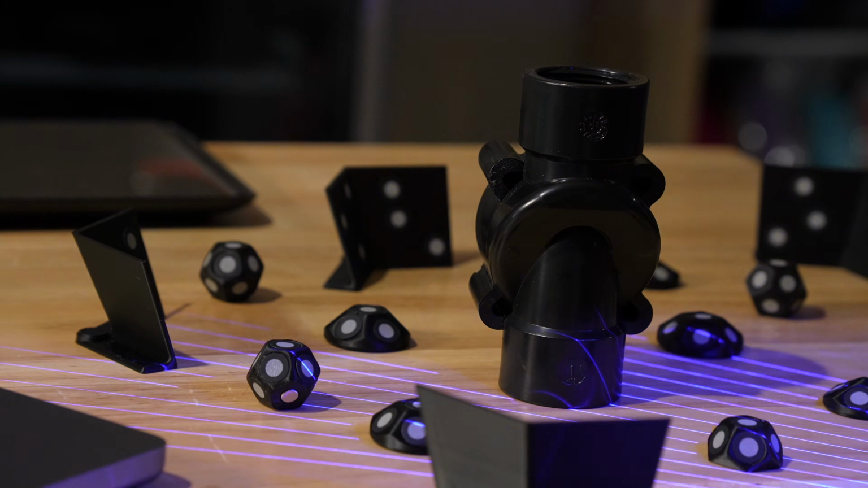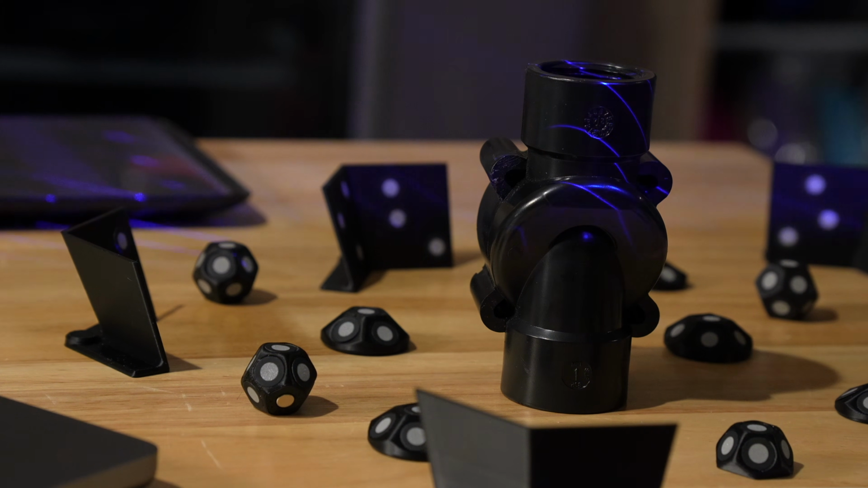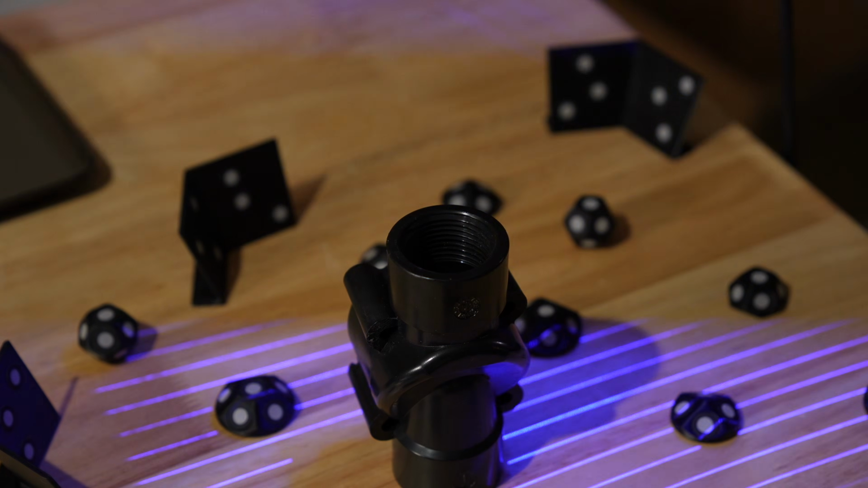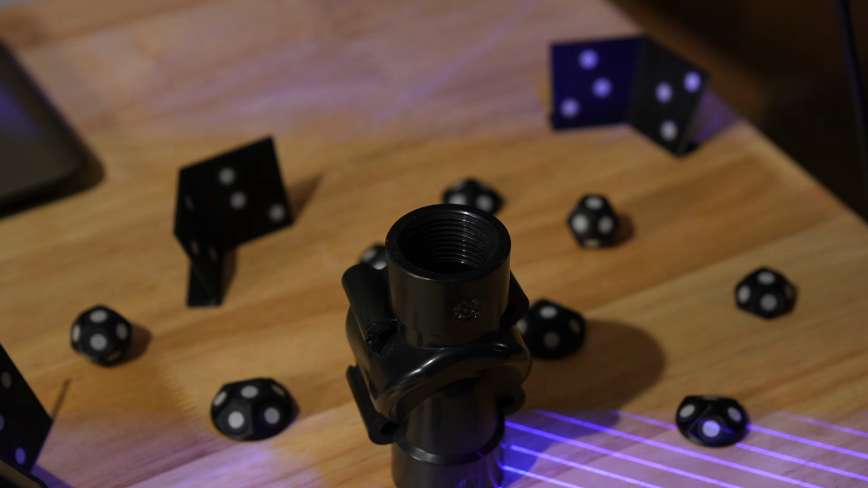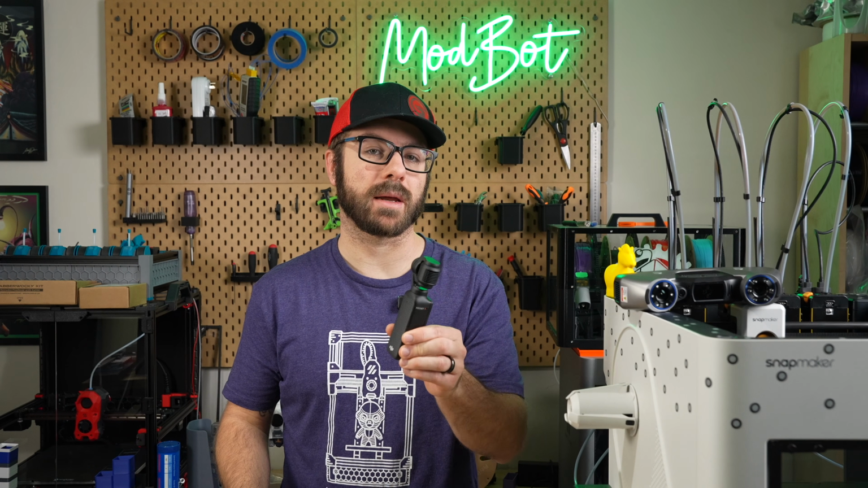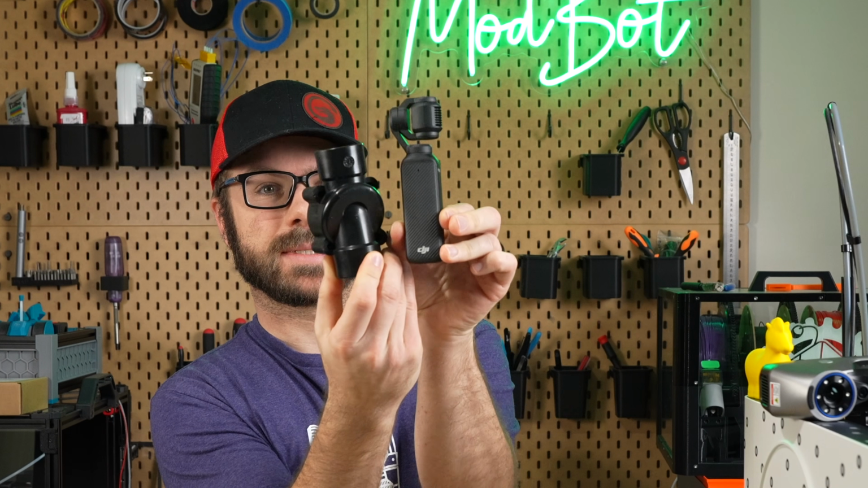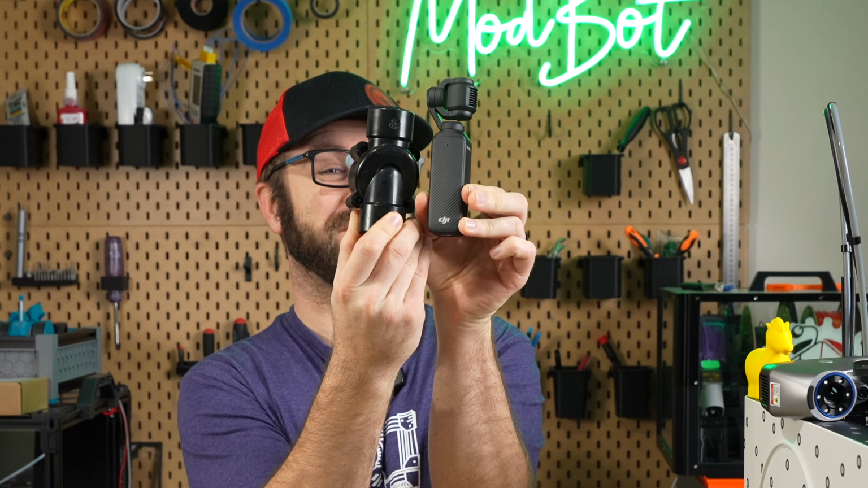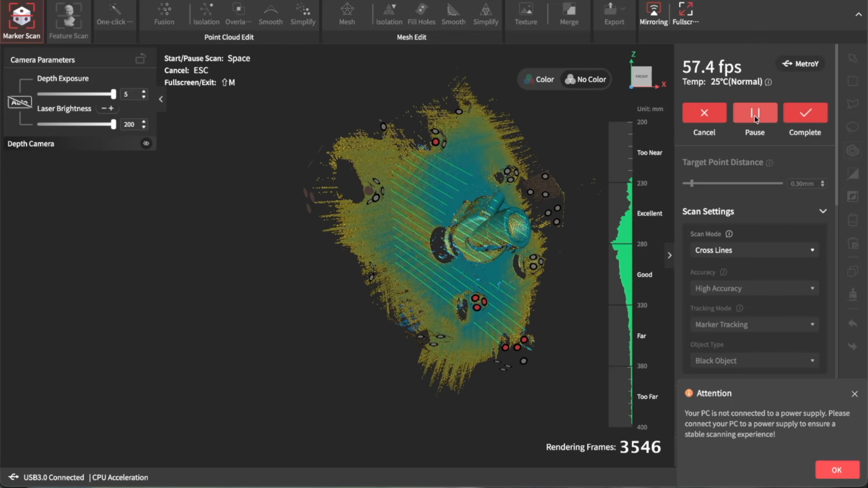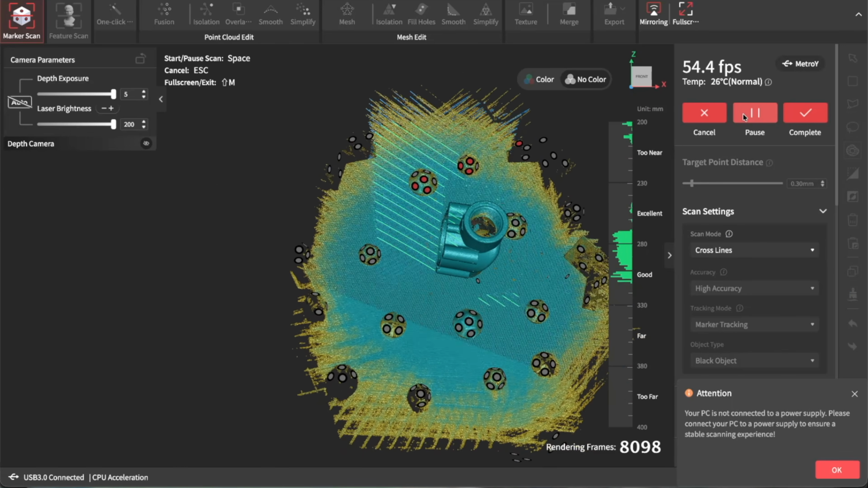The next object I scanned was this piece of black pipe, which is basically the top portion of a sprinkler valve that I was trying to diagnose last year when I had some issues with my irrigation. We had already scanned a black object, so I knew it was capable of doing that, but this is, if you can see that coming through, a more reflective black object, so I was curious to see how it would handle something like this. Overall, I was really pleased with the result of this.